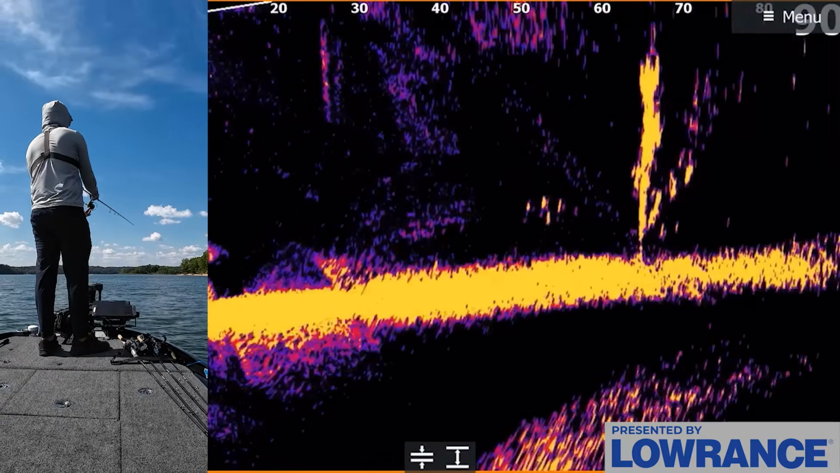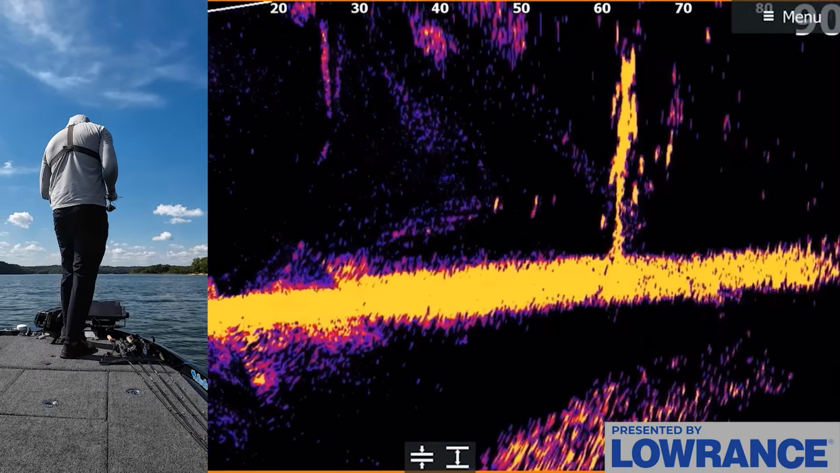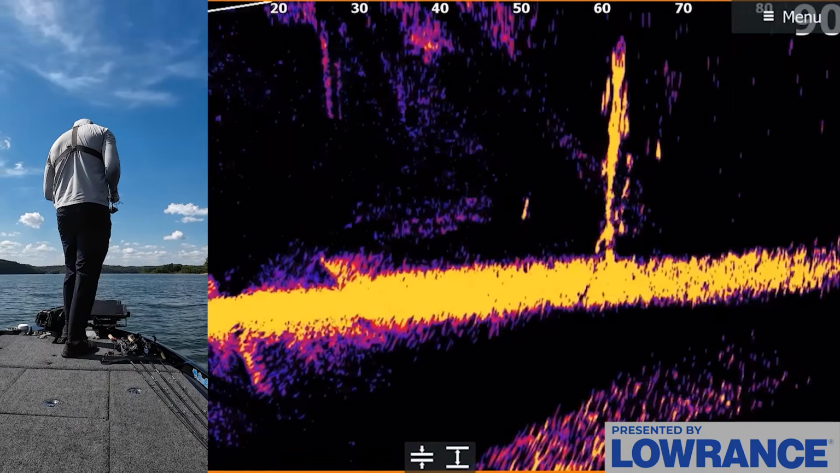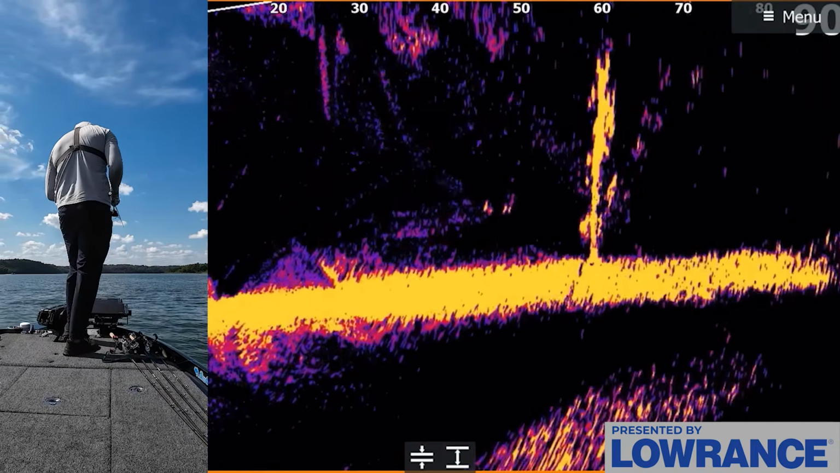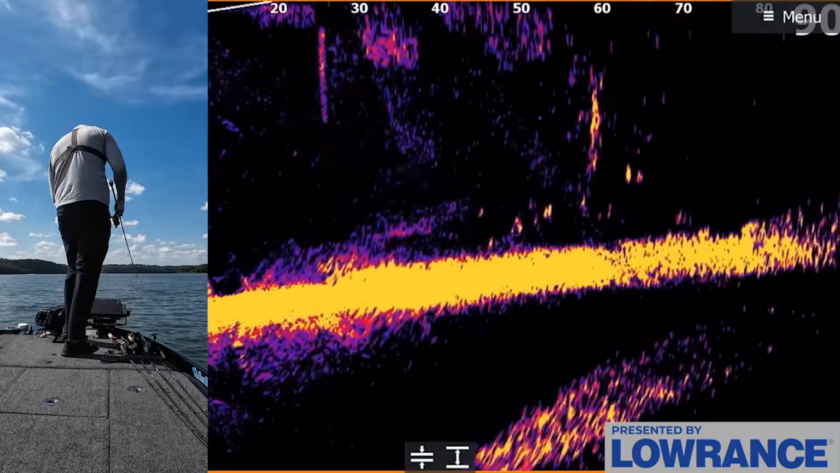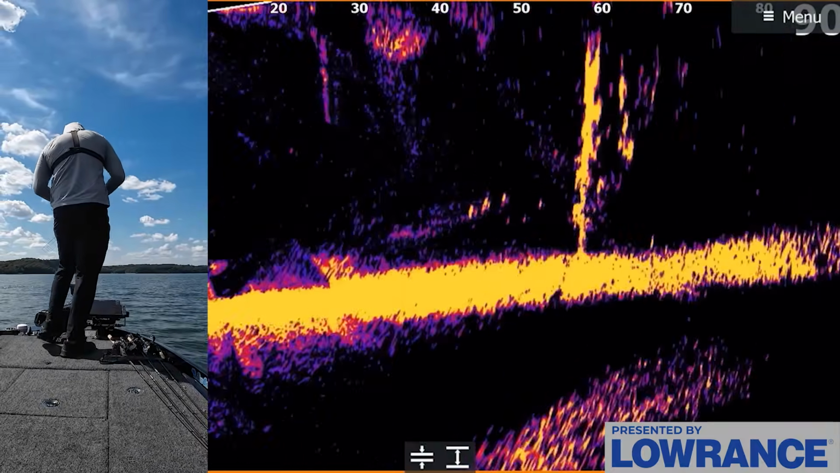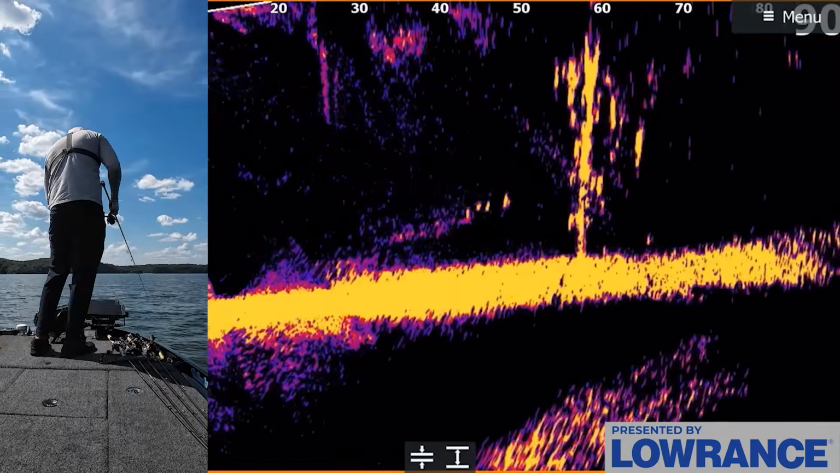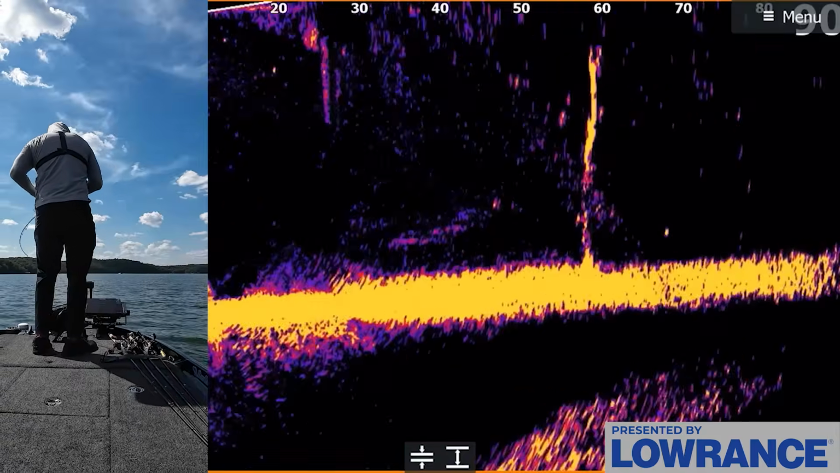Oh man, look at that piece of timber right there, guys. We are about to crack them right here. Oh, come on. Where's my bait? Bait's falling at 70 foot. There's a bunch of fish on this deal. Come on. One of you. Oh, come on. One of you eat it. Come on, one of you get it. Got him. There we go.